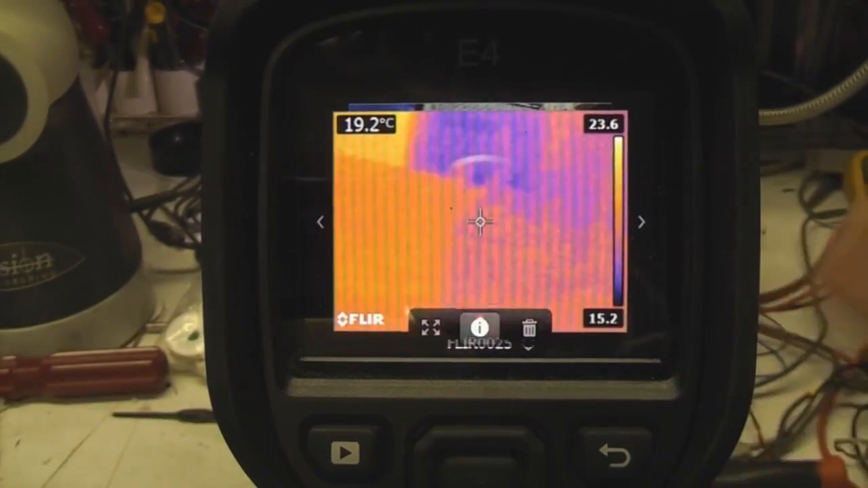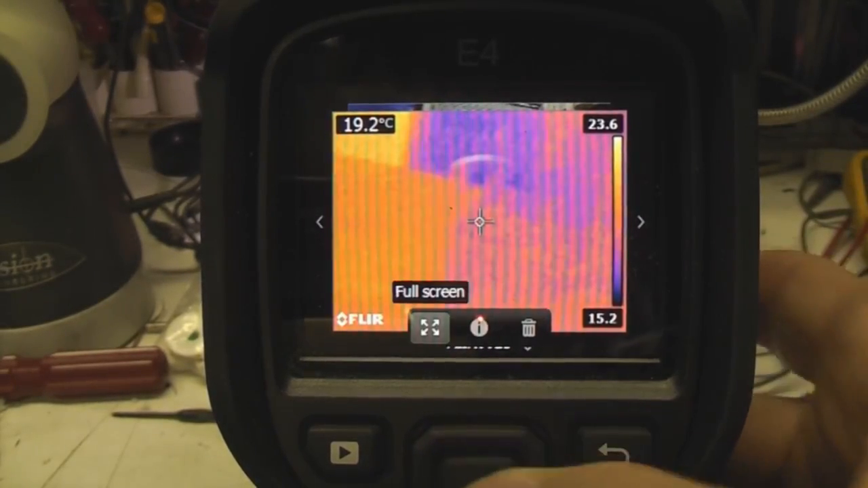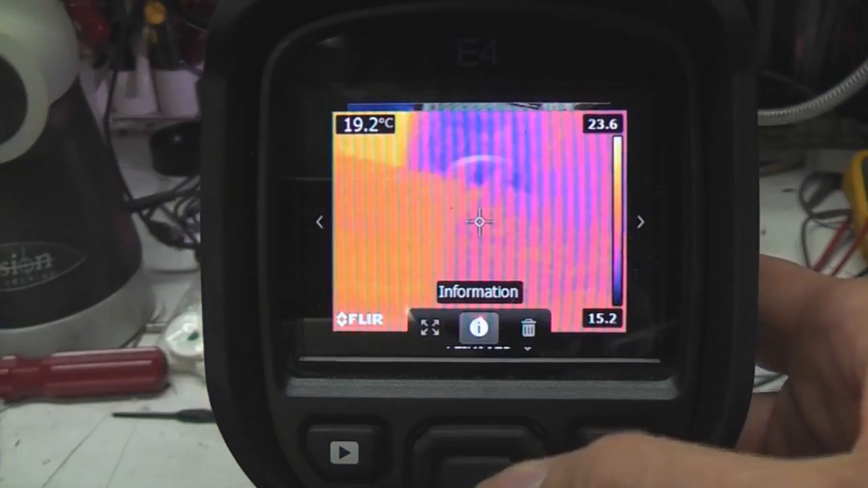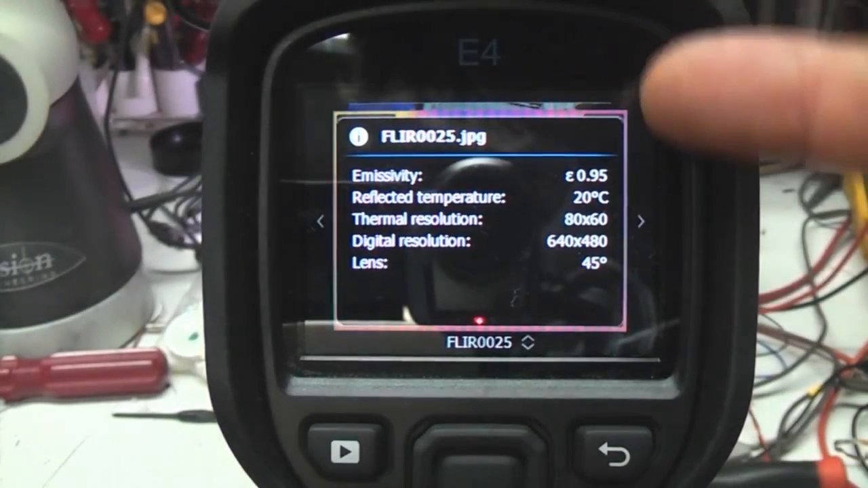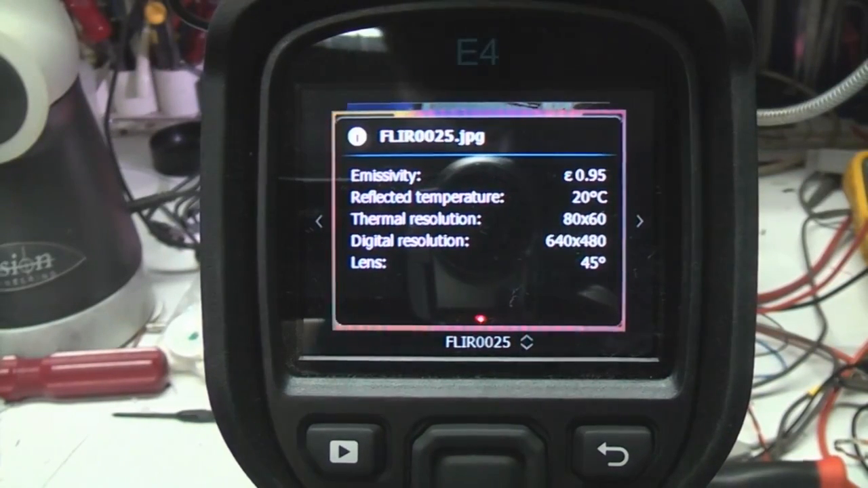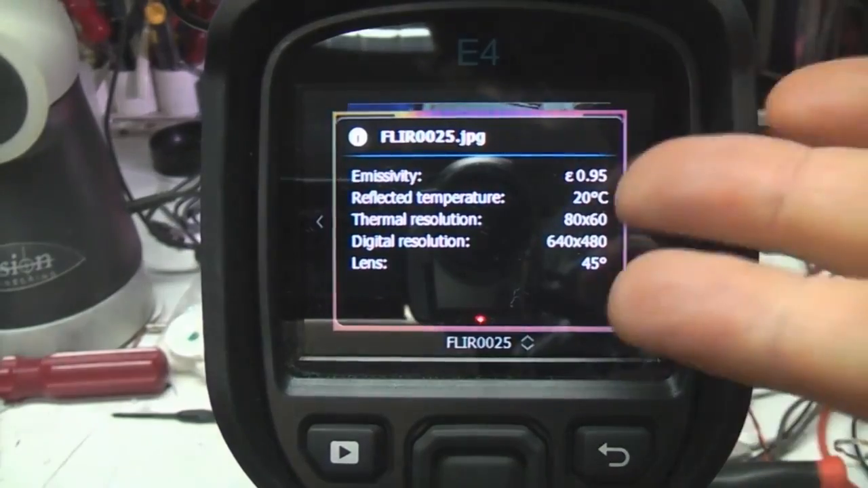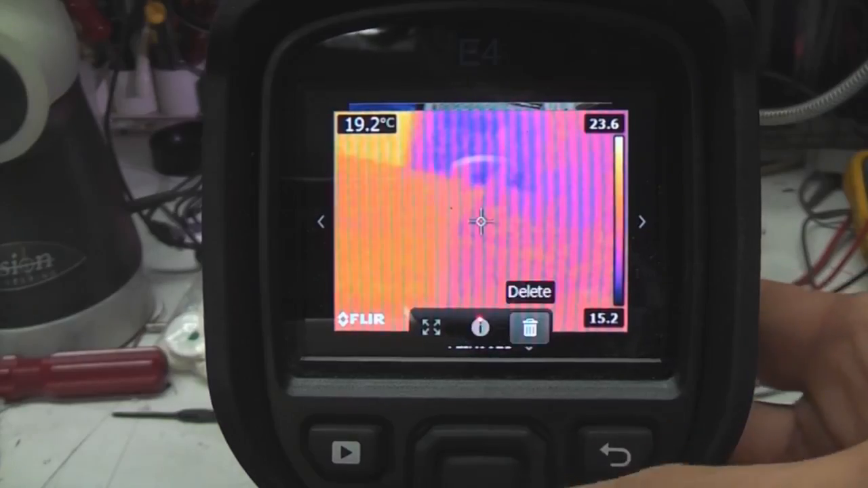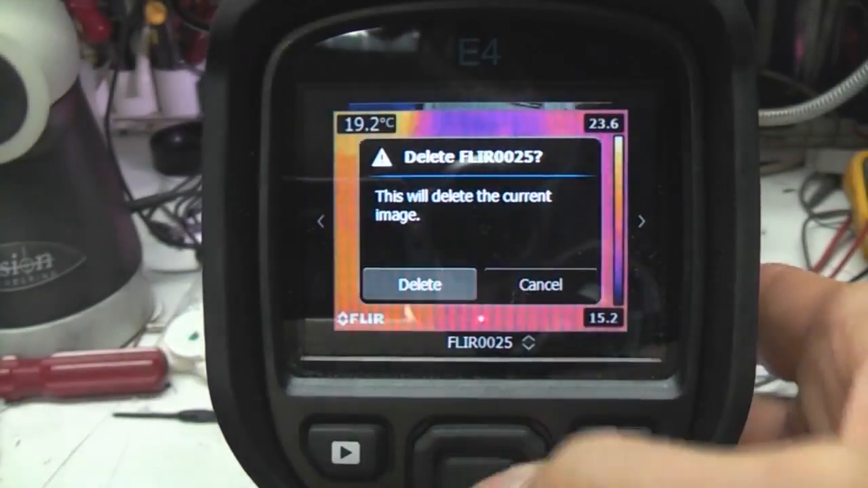And in playback mode you've got what you'd expect, you've got full screen, doesn't really make a huge amount of difference. Information. Now the weird thing is, what this doesn't give you is the time and date, which is really bizarre. It does have a real-time clock in there, and the images on the PC I believe are actually time and date stamped properly, but why is there no time and date on this information screen? It's crazy.